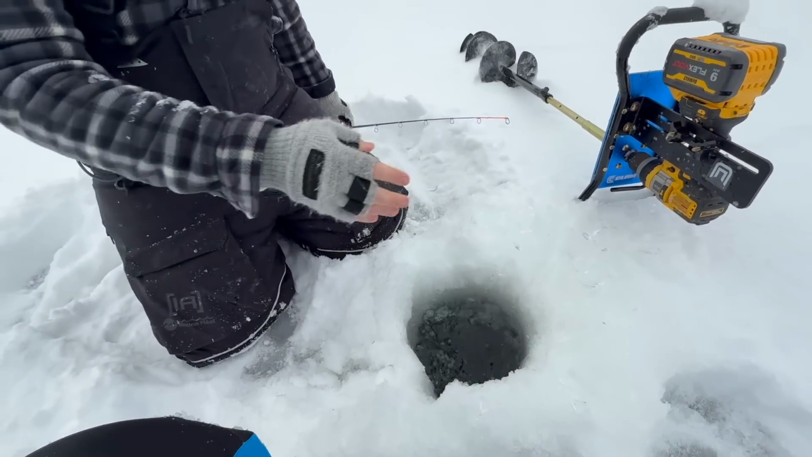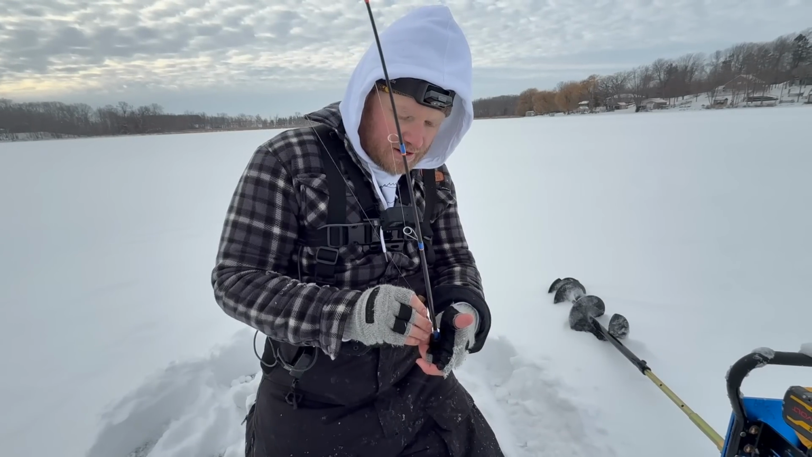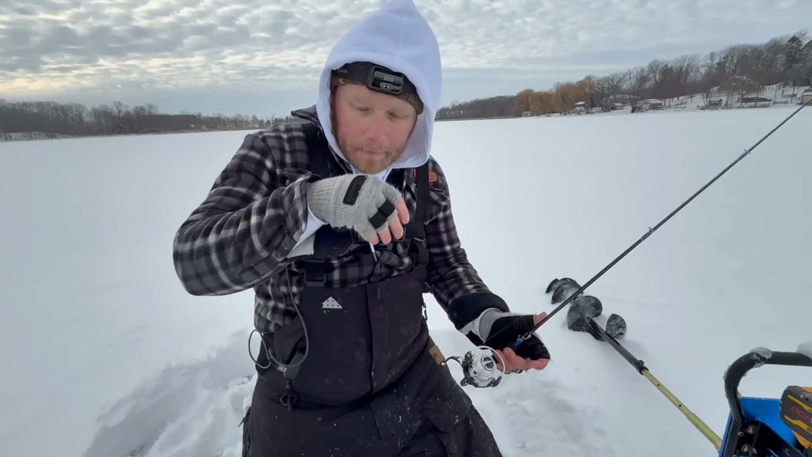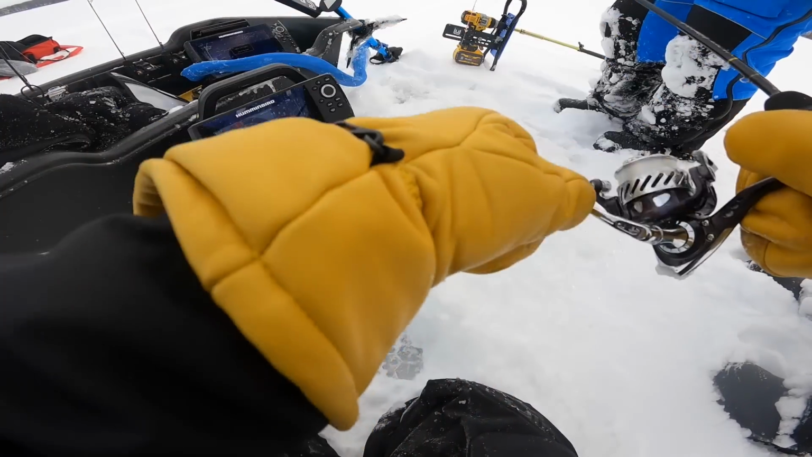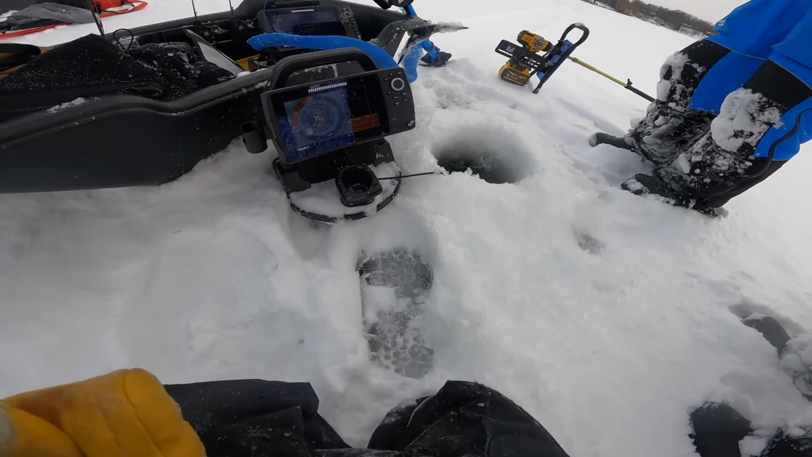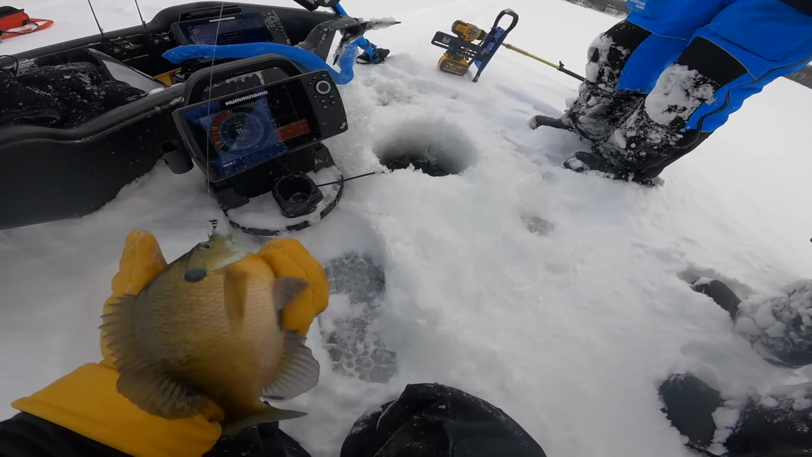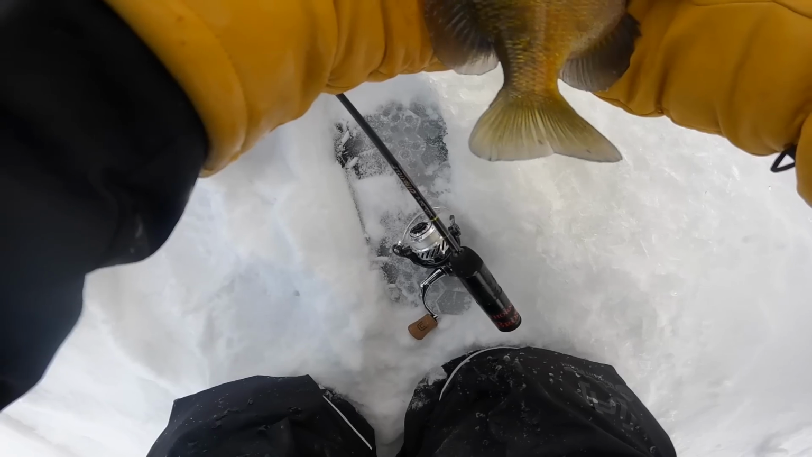Get back. Try to find some of these crappies. But we're finding big schools. We just haven't connected on a big one yet. We've had a couple looks, but we got to get it done here. So keep moving and grooving until we find them. Holy crap. That is a tank gill. That is a big gill.